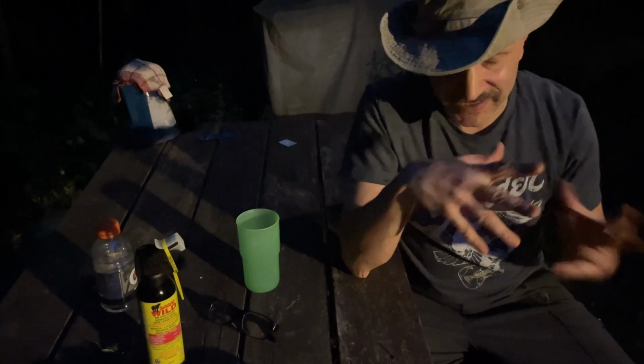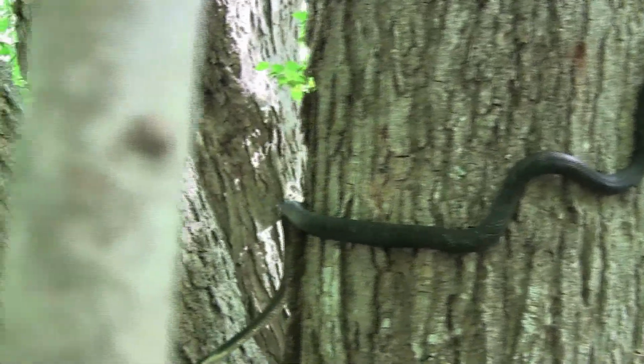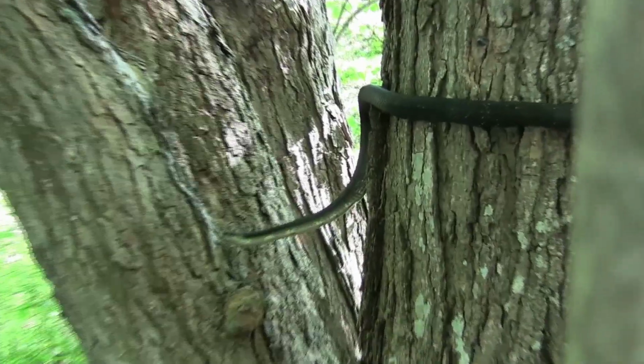We have our share of, of course, rabbits and snakes up here is a big one. Black rat snakes. I don't know how many times I've come across black rat snakes up here at the cabin.